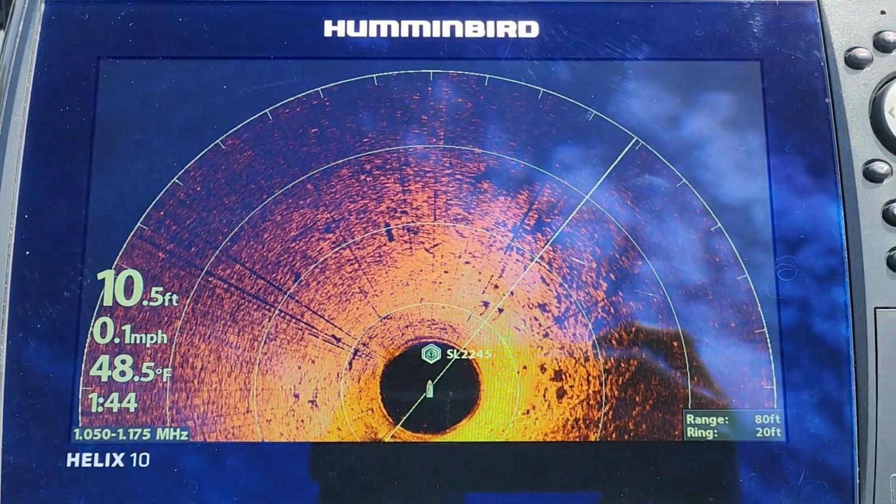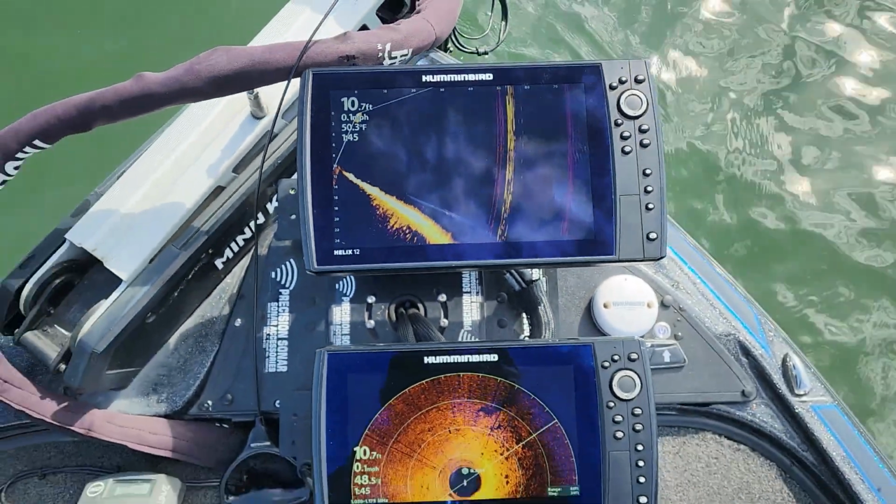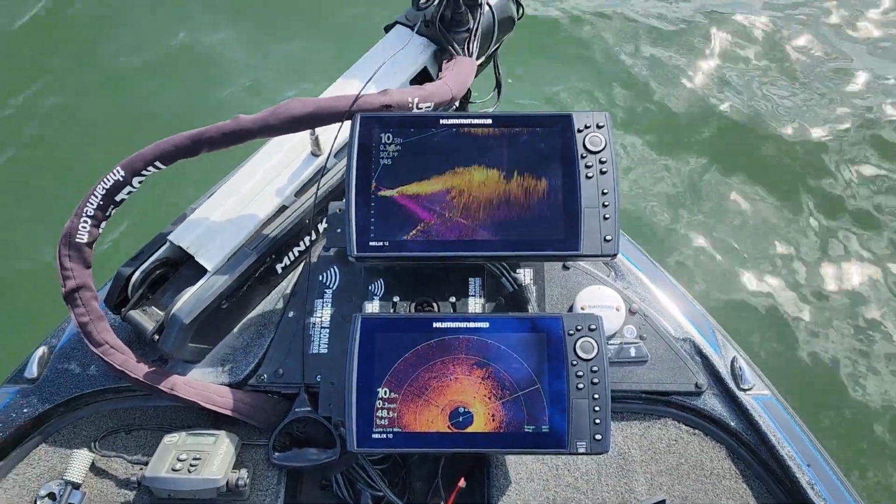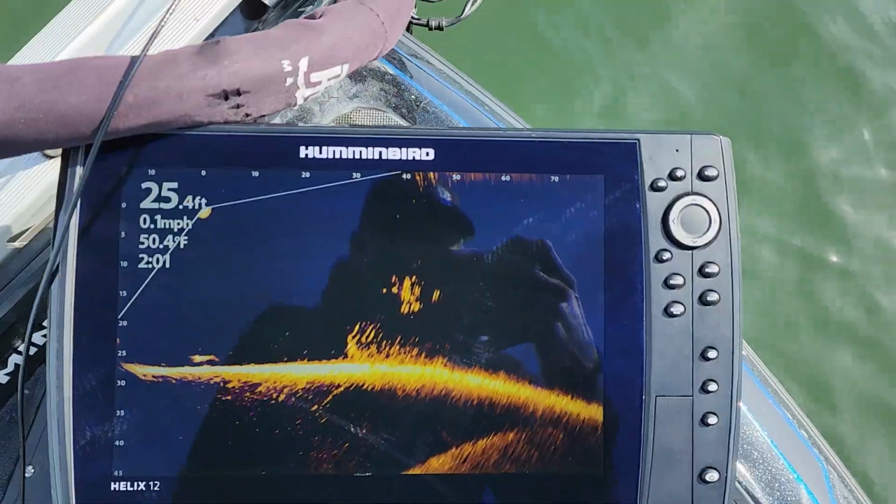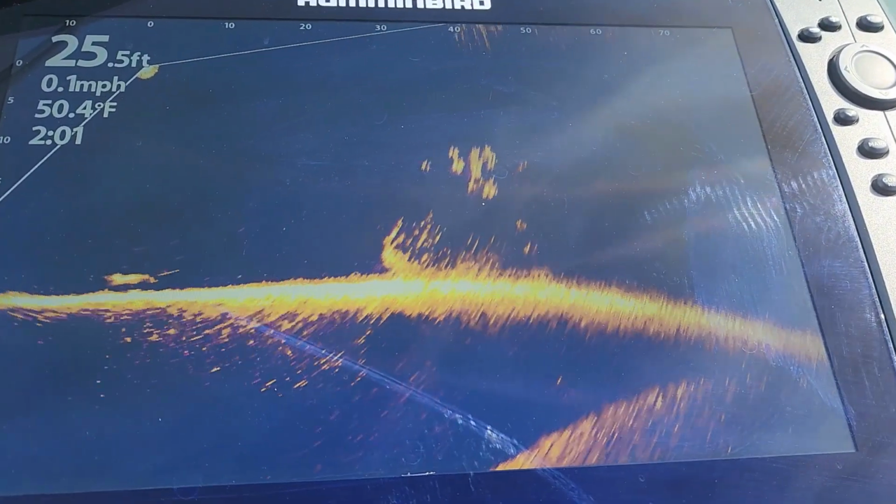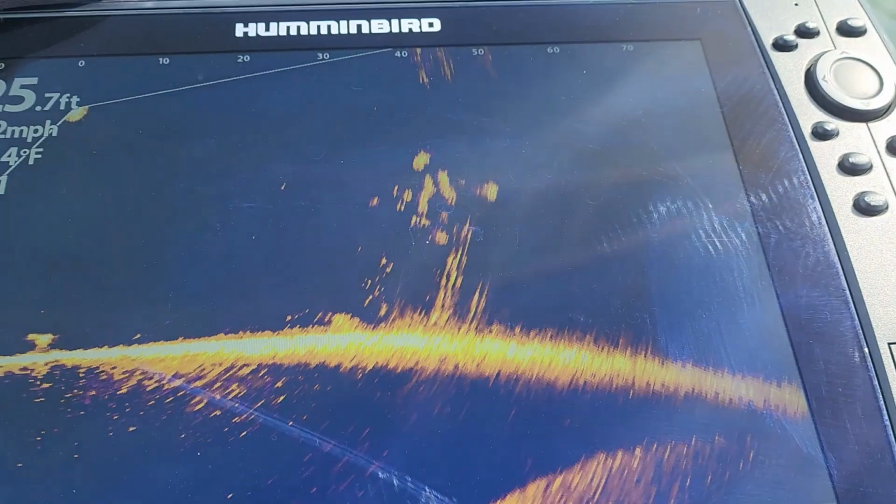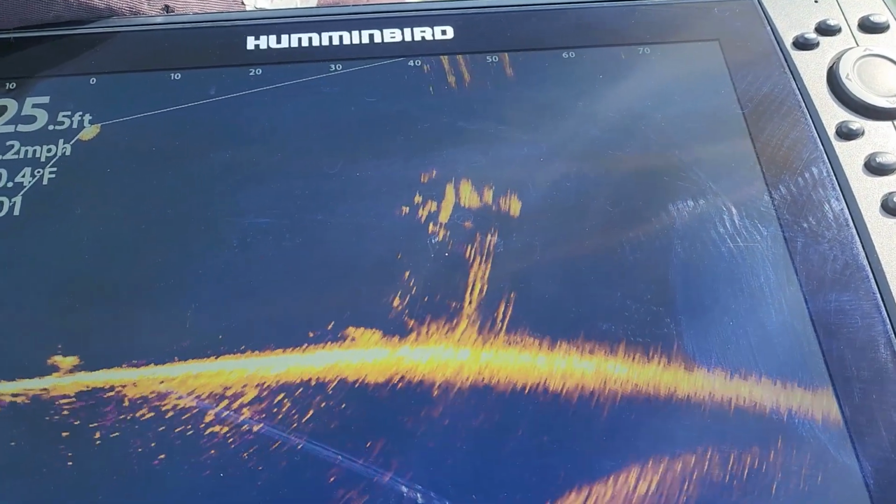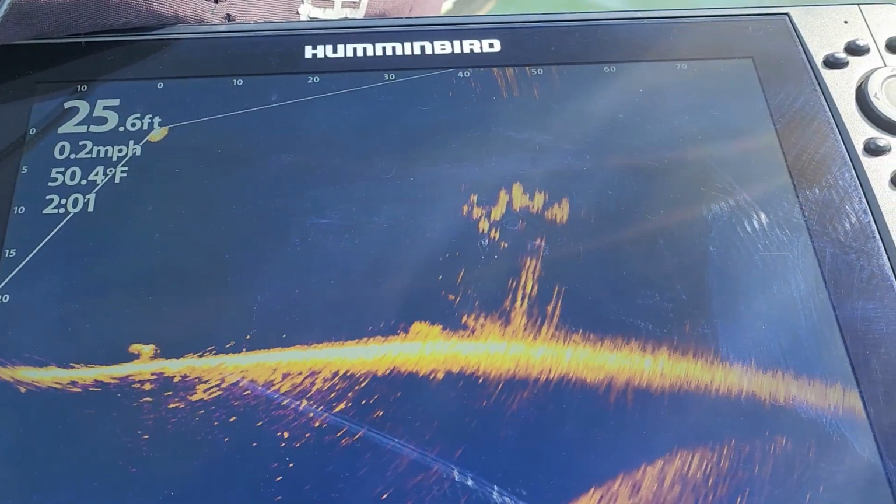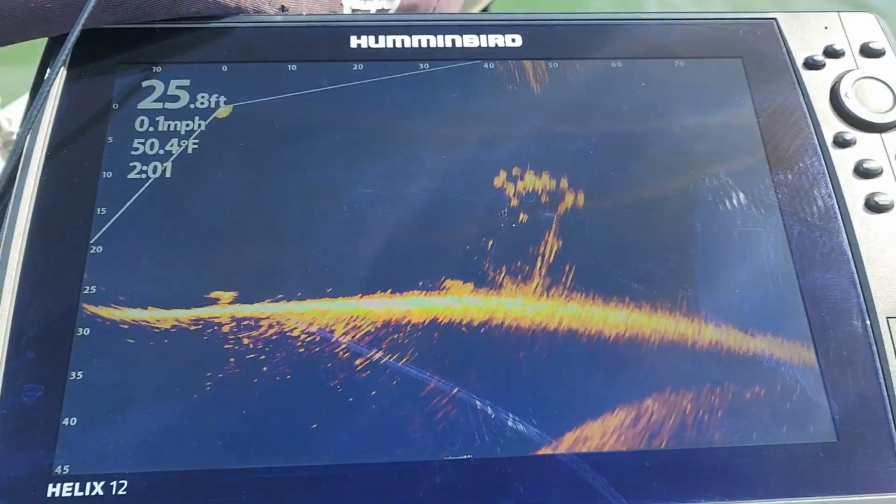Take a look at that 360 imaging. Man, oh man. Now, you guys know I love fishing offshore. Take a look at those fish that are stacked up right above that cover out there. So, although I'm running a shallow water pattern today, had to come out here and take a look.